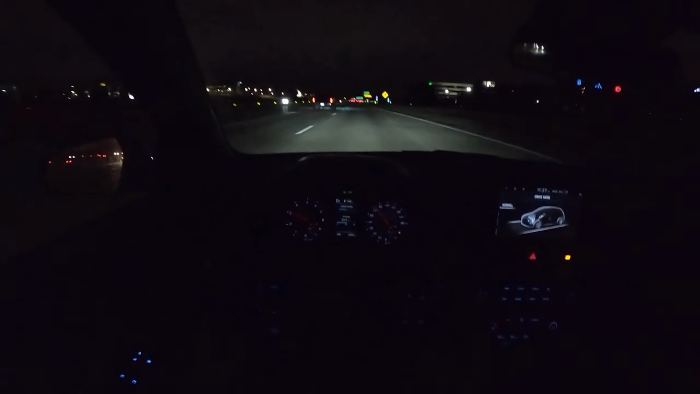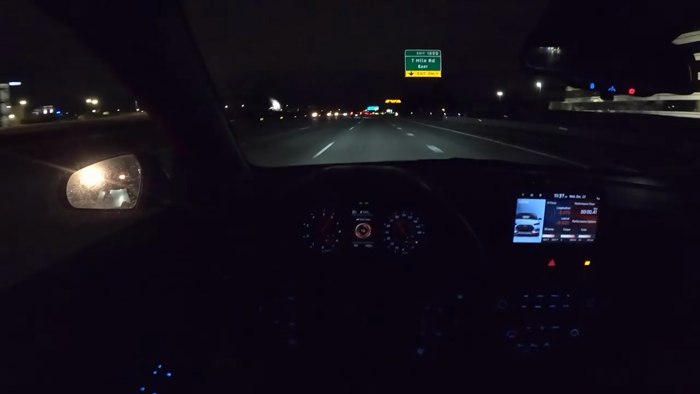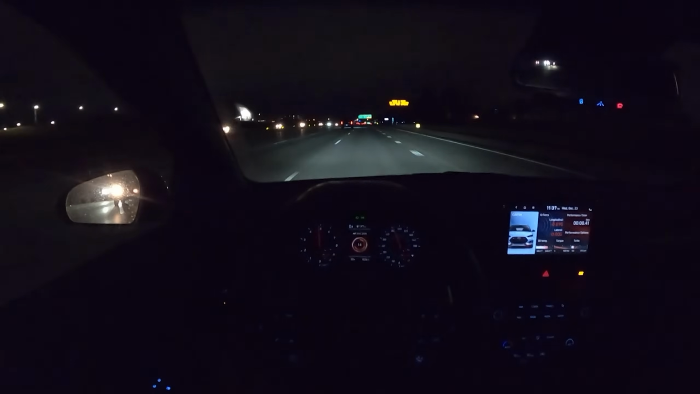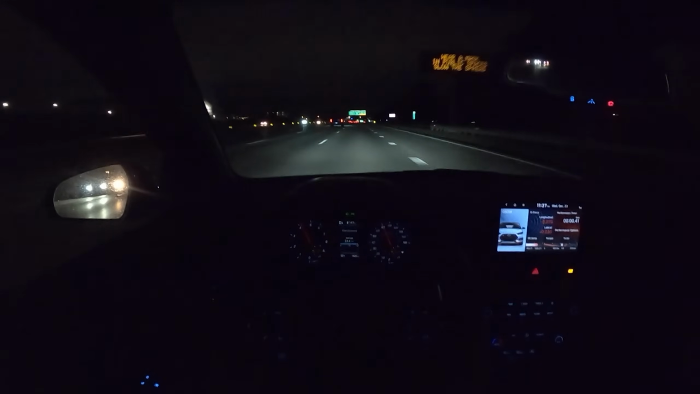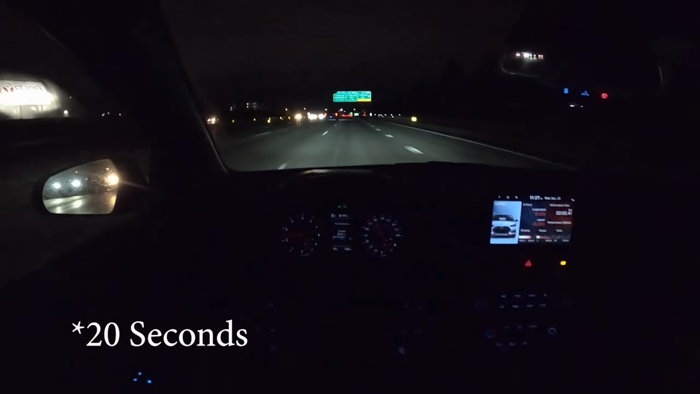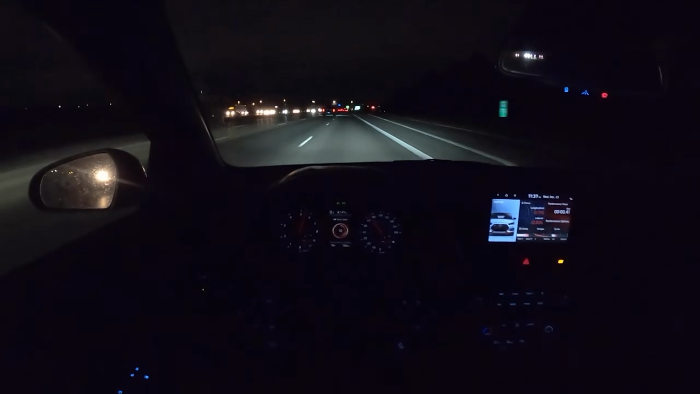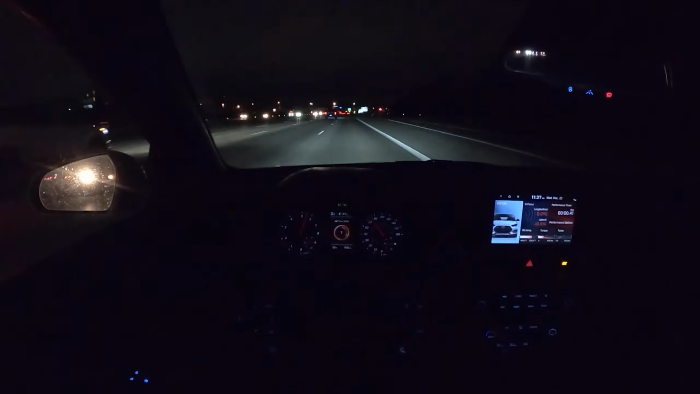I will say, I called this a gimmick in my last video, but this N Grin Shift passing mode, what a great feature. It's actually really useful in practice. If you do need to pass someone, you just press it, you've got 20 minutes of overboost, and it immediately puts you into the lowest gear, the most revs, the most aggressive settings. Yeah, it's awesome. I love it.